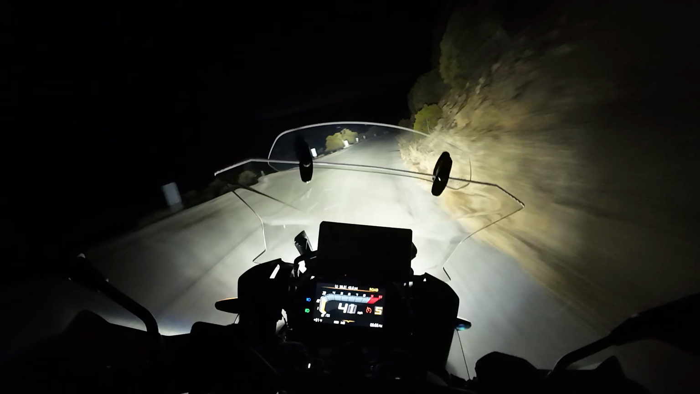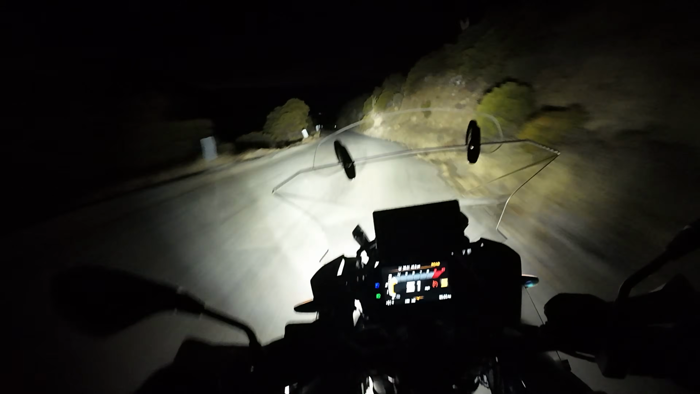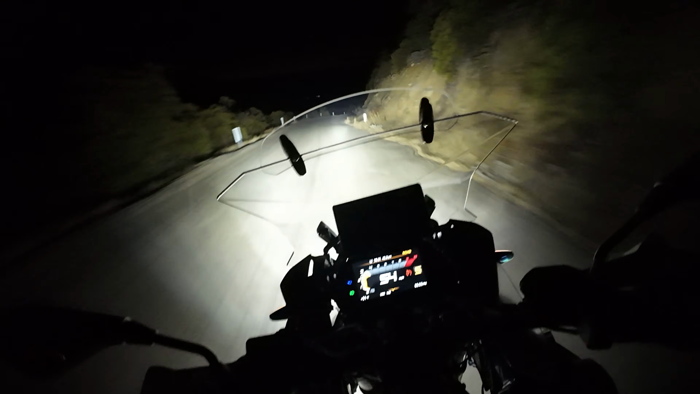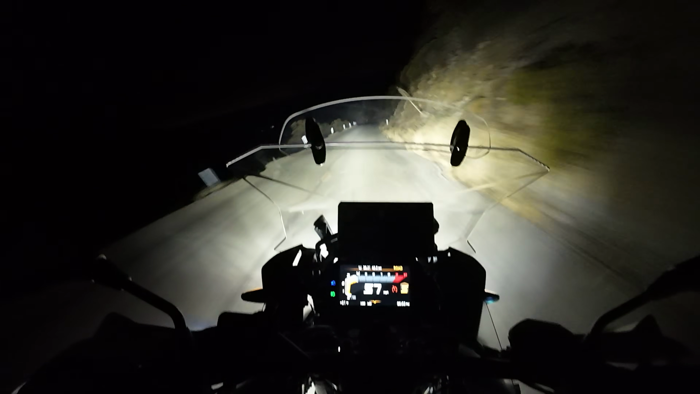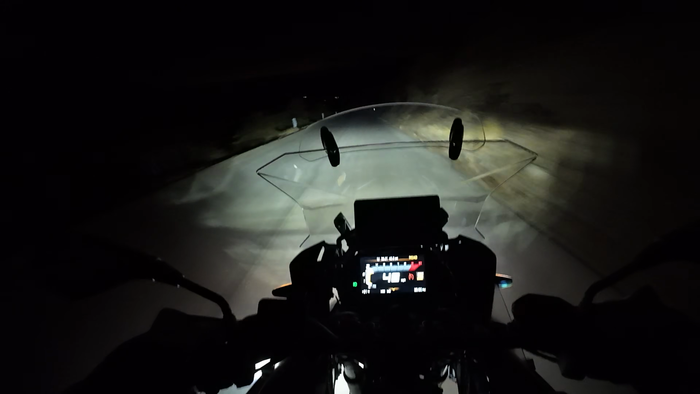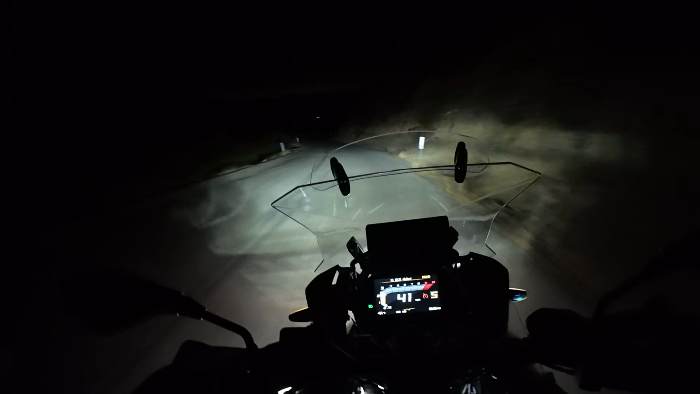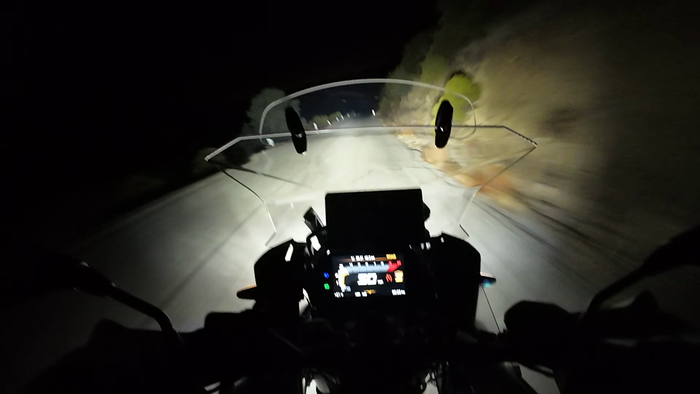If I turn on these lights, I can pull my speed back up to pretty much what I would do in the daytime. This is a huge, huge safety advantage. I just can't even describe. I hope it's coming through on the camera how much of a difference this is. If I turn these off, I honestly have to drop my speed 20 or 30 miles an hour. I'm not even exaggerating. It's the truth. It's that much different. Turn them back on.